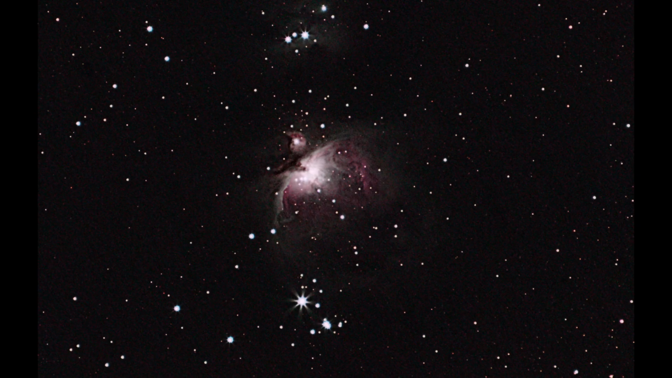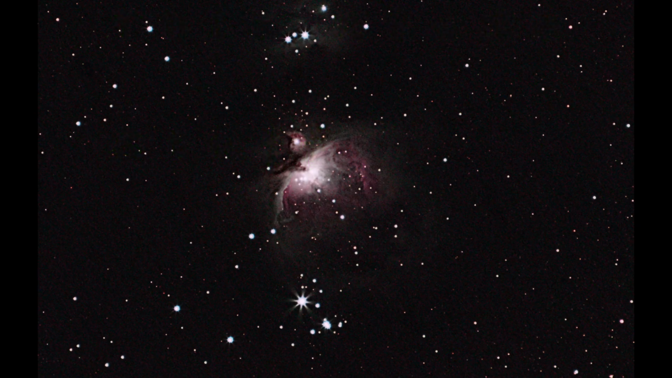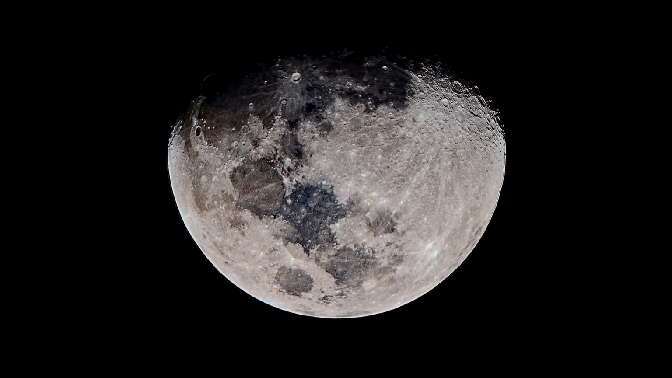Anyway, this is about my attempts to make photography, or astrophotography more to the point, a little bit easier for myself. One of the main issues that I've got is light pollution where I am at the moment. Things like moons and planets are relatively easy to take photos of because they bounce a lot of light, or photons, which we can see because they're very bright in the sky.